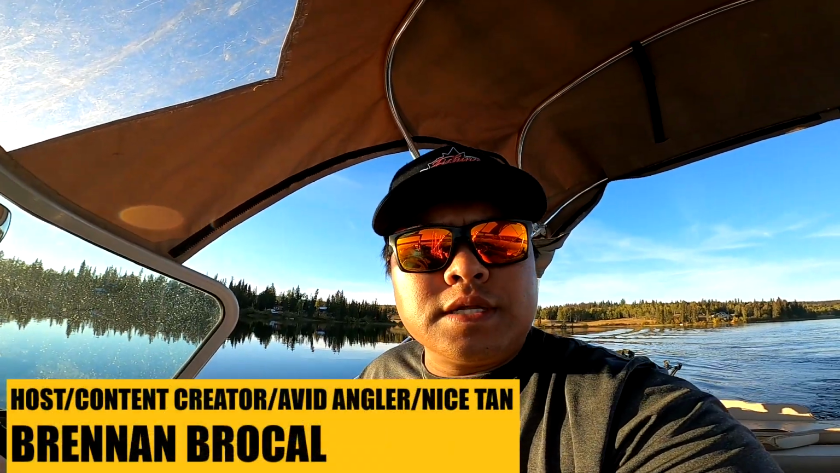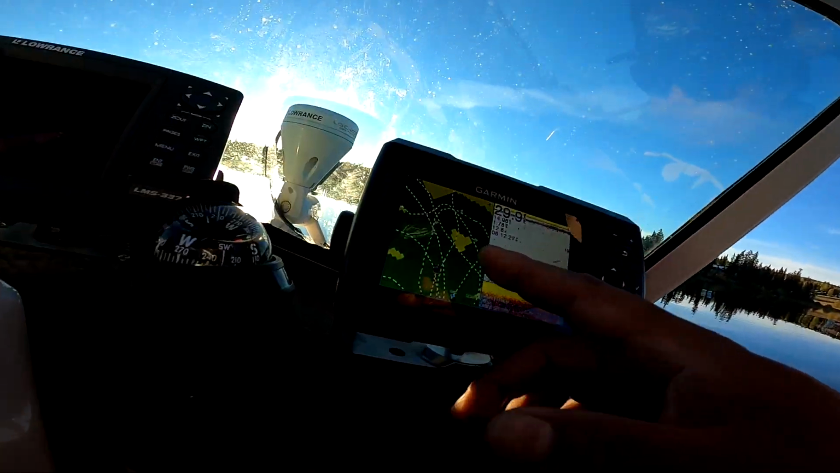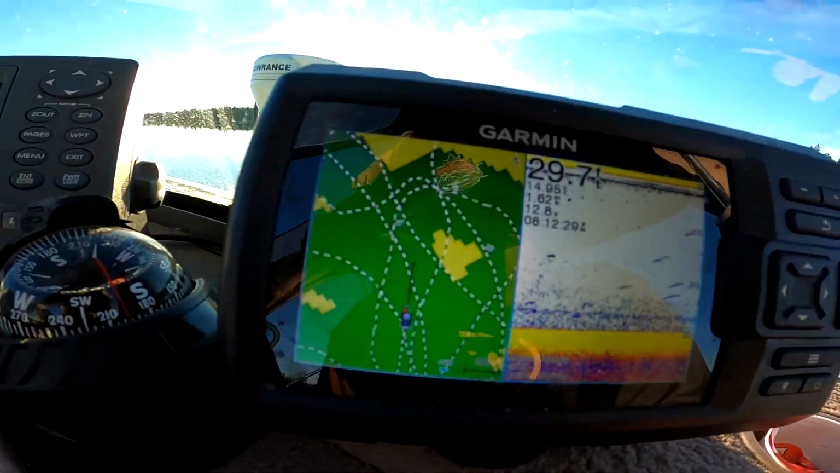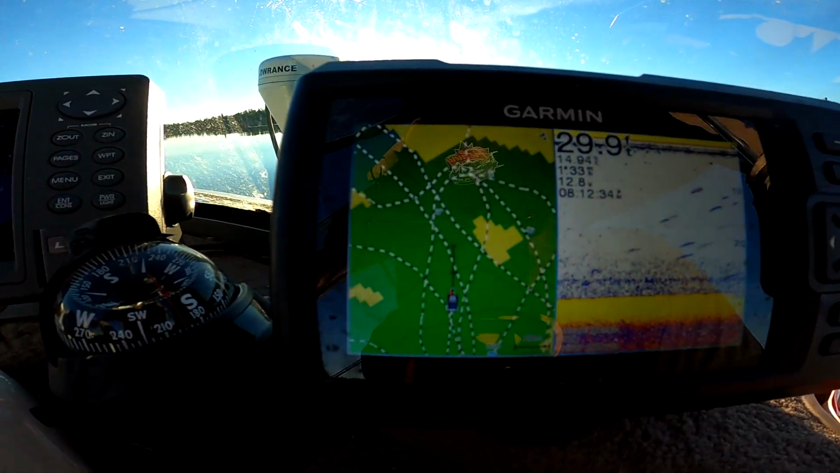Hello everybody, I'd just like to show you guys this new feature that I found on my Garmin 5CV. I knew it had contour mapping, but I didn't realize that it could record as well. So as you guys can see, everything is green on the screen. That's because it has recorded its own depth chart.